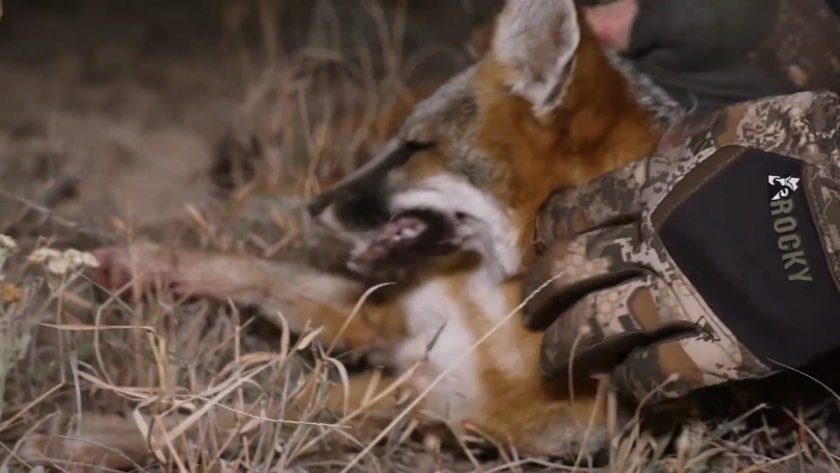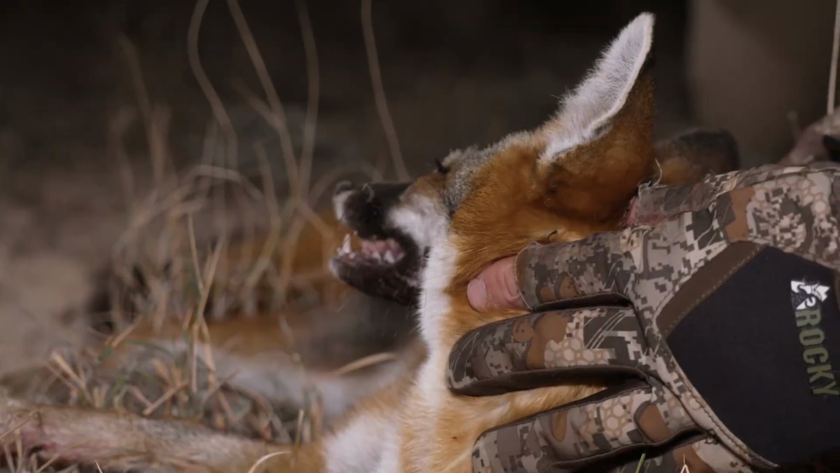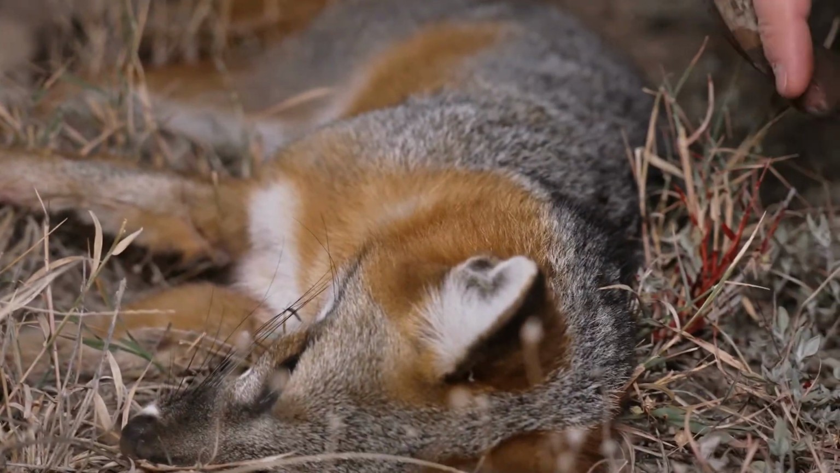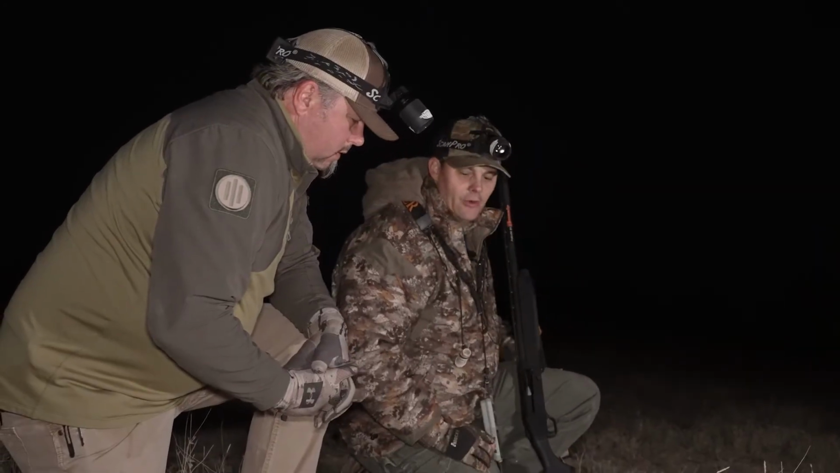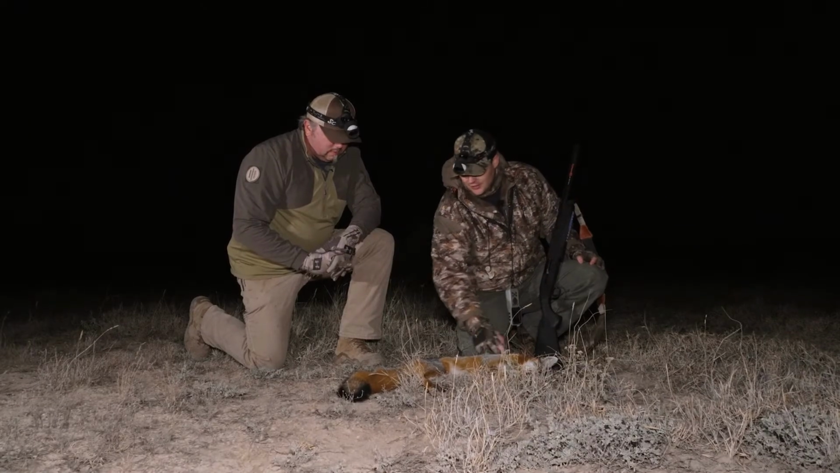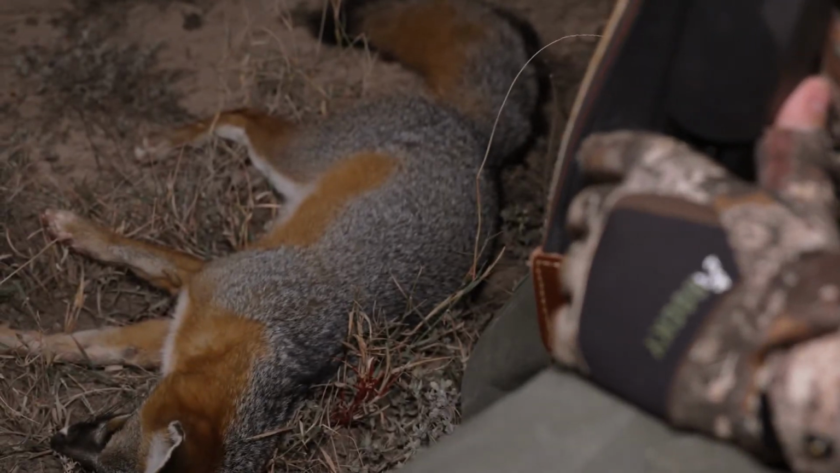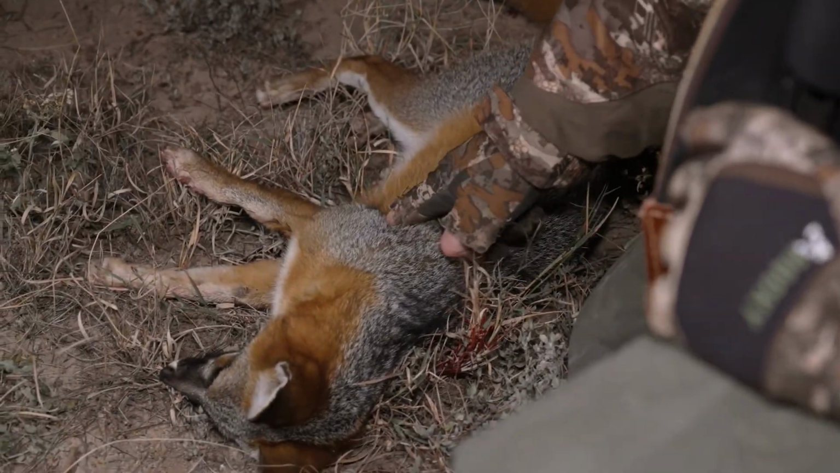This is a pretty sucker. Look at that. This isn't near as big as the ones we killed in the daytime, but pretty. Super dark red and orange. That's what a lot of people will say, oh man, I got red fox all over the place. And they don't know the difference. They see this and just think they're red fox. It's an easy mistake if you've never seen a real red, they've got the same colors. They're a little bigger, aren't they?